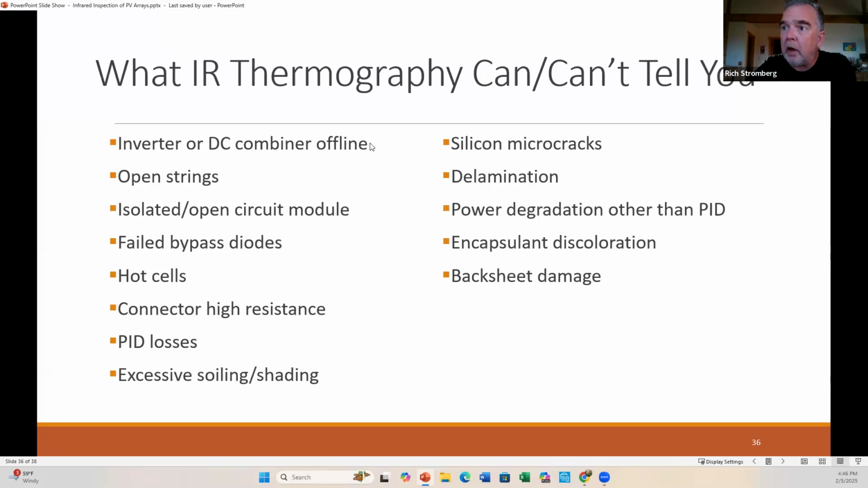You can tell when those are offline. You can tell when there's an open string, an isolated or open circuit within a module, failed bypass diodes, hot cells, high resistance connectors from looking using your infrared camera on the backside, PID-related losses because they show that pattern, or excessive soiling and shading.